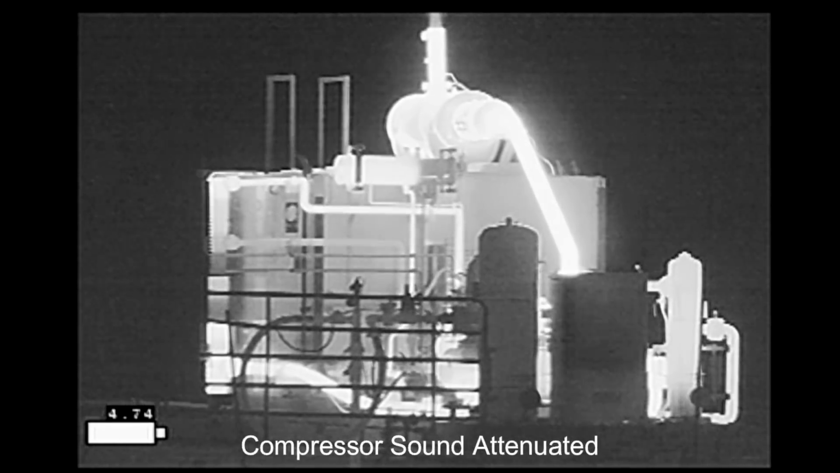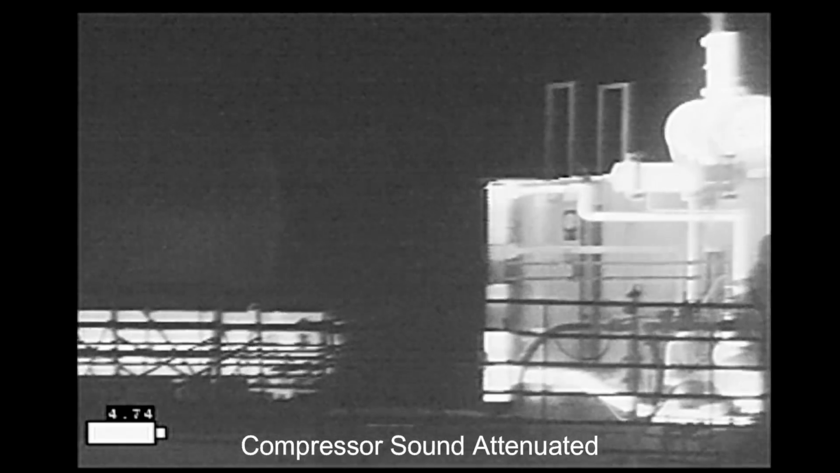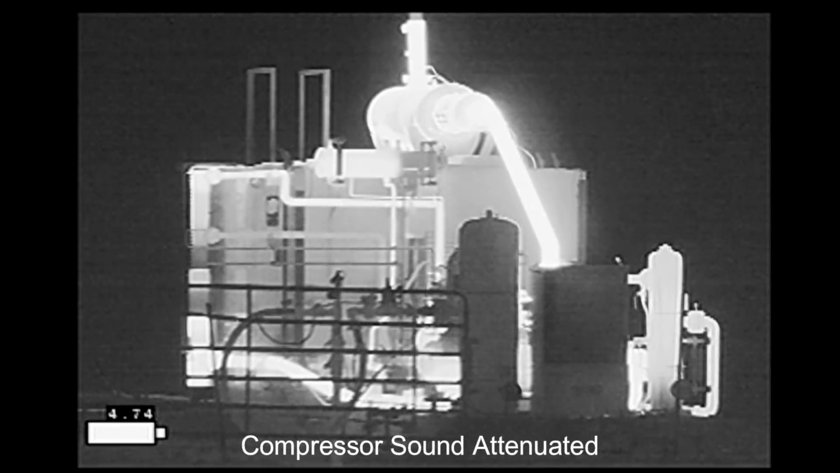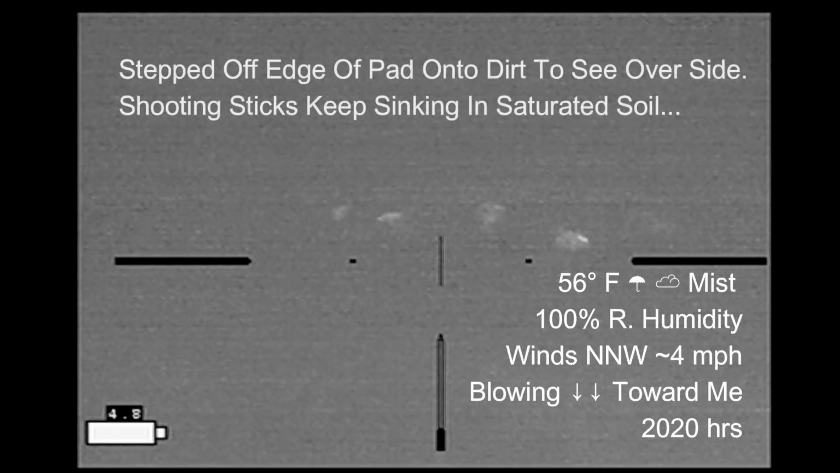I showed up at my property. I'm situated on a petroleum pad that has this compressor going. That compressor makes a lot of noise. That's why I've got the volume turned down on it. But that compressor also hides a lot of noise and hid me walking back and forth across the pad, looking out over the property, looking for hogs and such. Eventually did see these hogs off to the north.